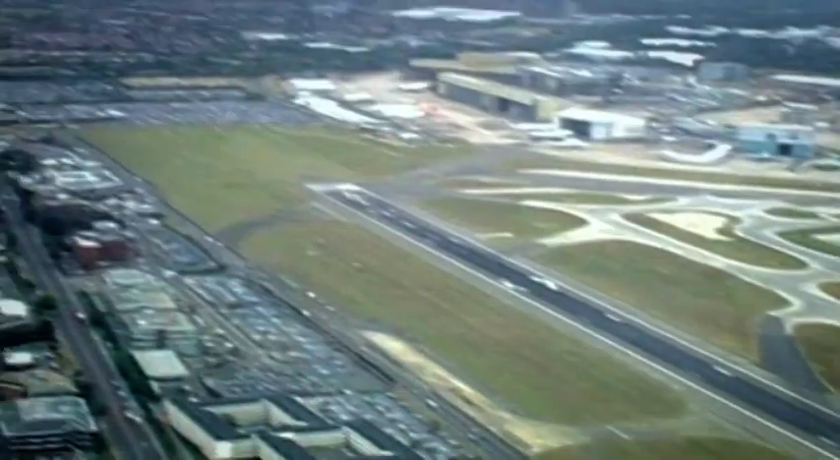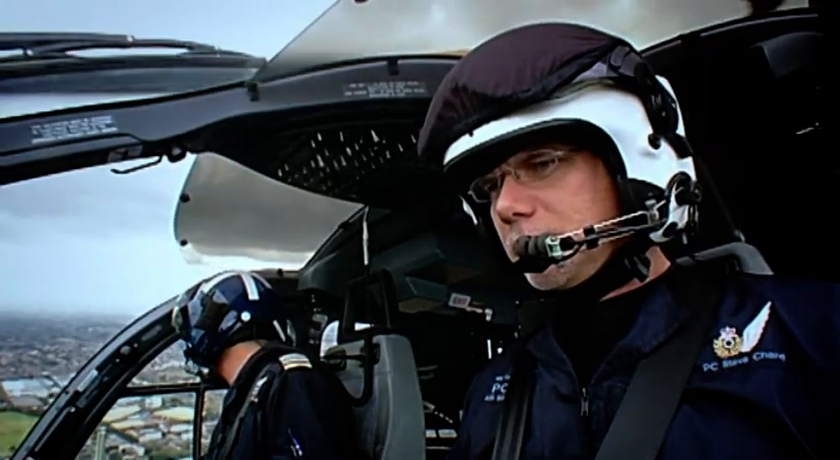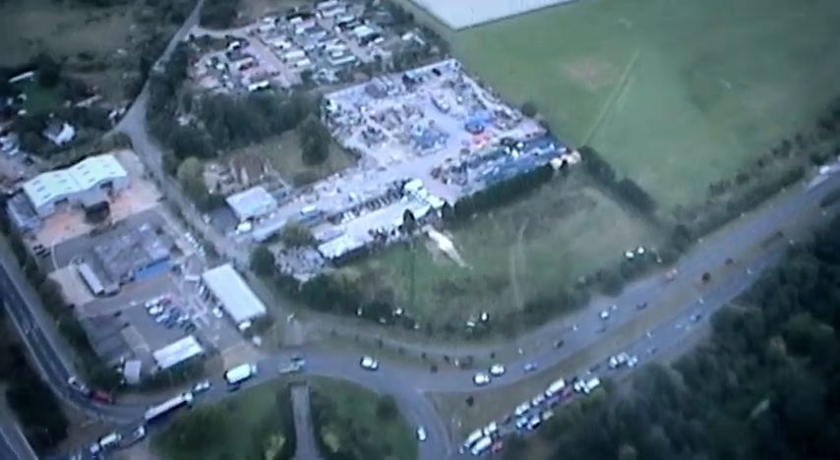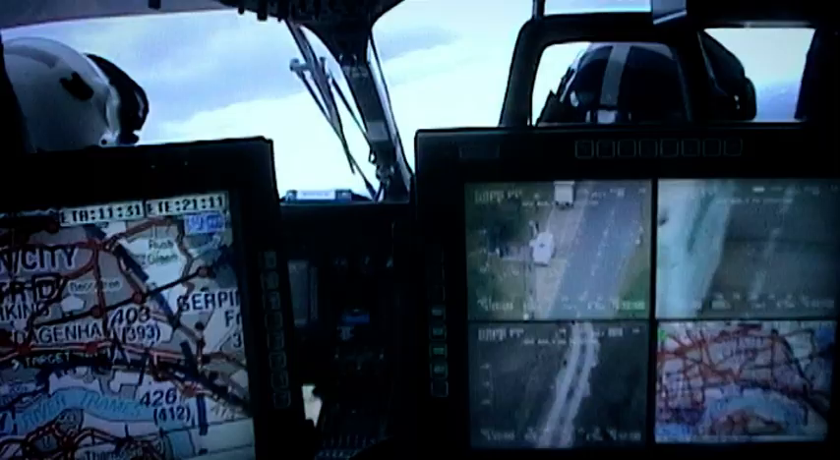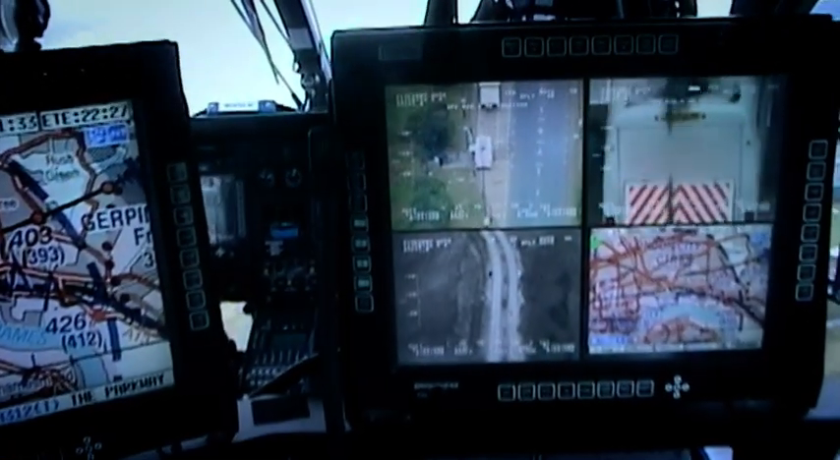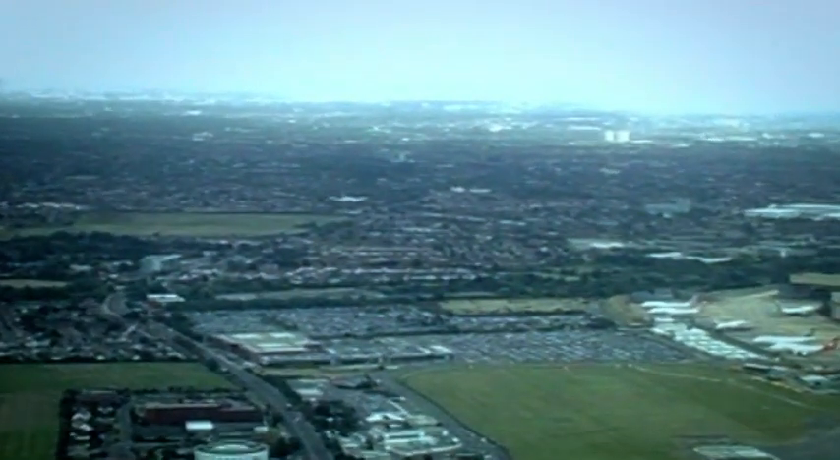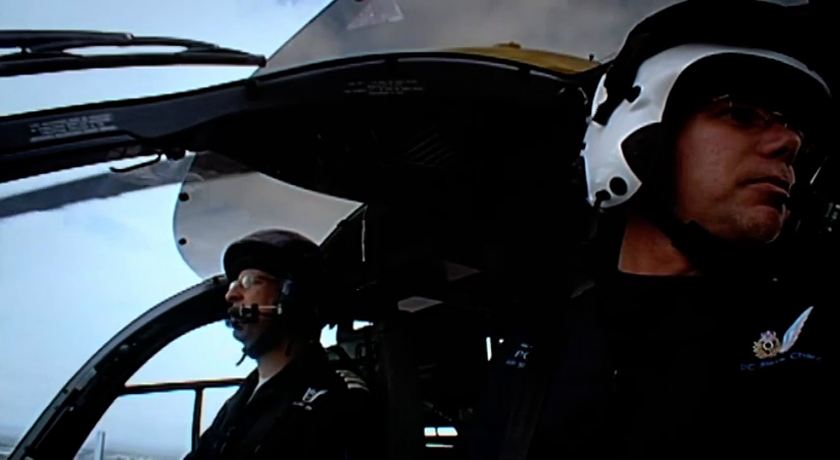Today, the Sky Cops are looking for terrorist threats. Now, in the lay-by, left-hand side, vehicle with a break in the roof. Down a bit, fire just there. Is that a fast food? The mobile catering, yeah, fine. They also have time for a bit of plane spotting. There he is, yeah. I think I'll beat them, haven't they? Oh yes.